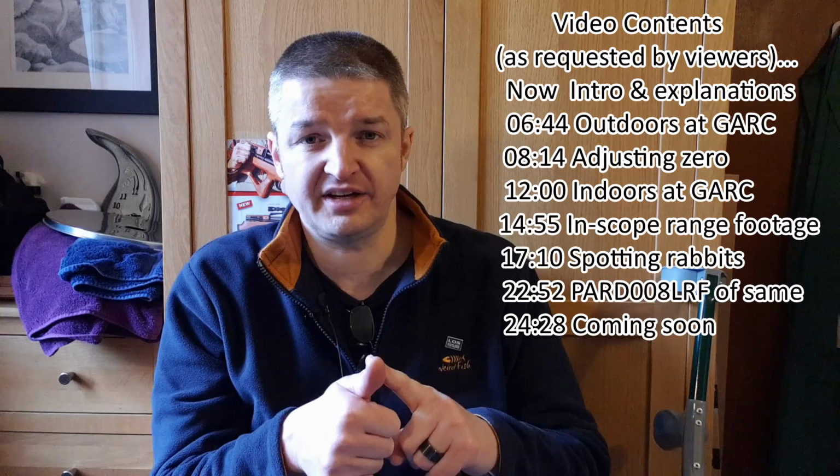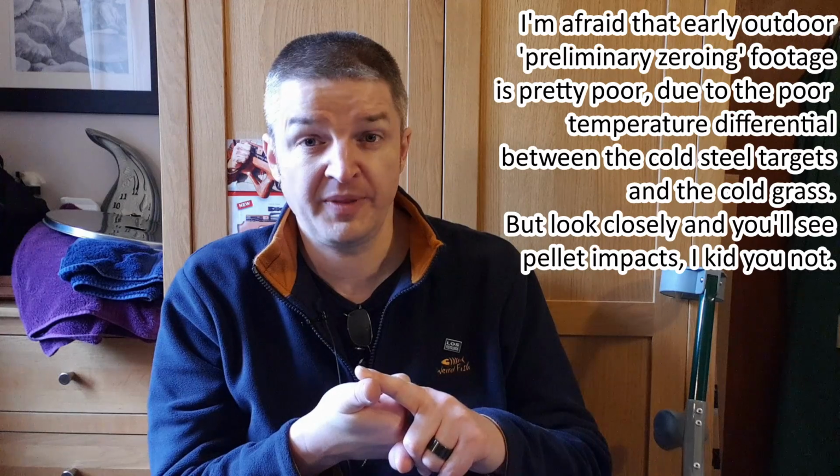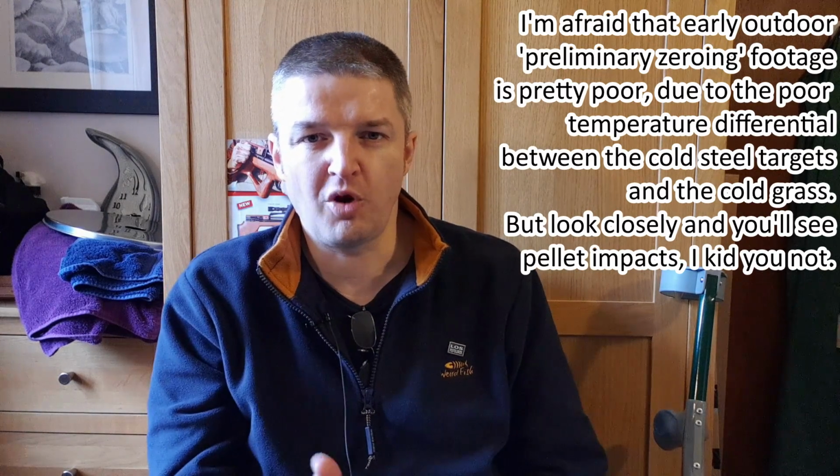Basically, this is my first thermal scope I've ever tested. So I went out to the Grampian Air Rifle Club a few weeks ago, and because I had no idea if the zero was anywhere near ballpark, I first tried it outdoors. To my pleasant surprise, I didn't have to run down the range to warm up the steel targets with a little blowtorch I've got for the purpose. The impact of each .177 non-FAC pellet was just visible, this little flash of heat from the friction of each impact.